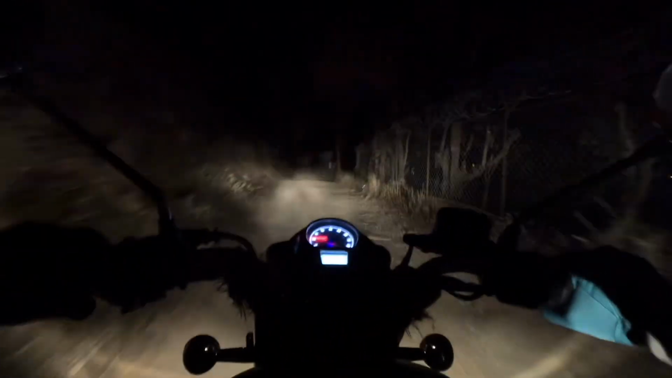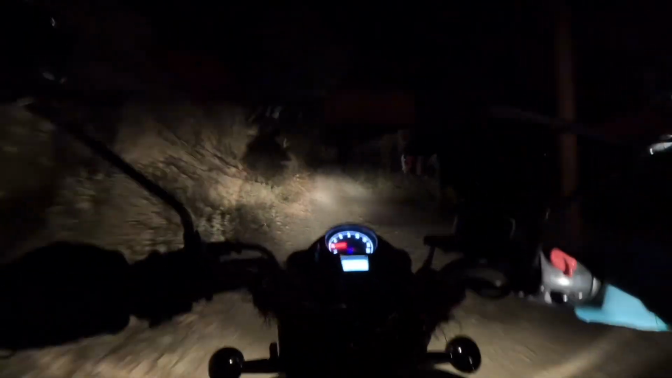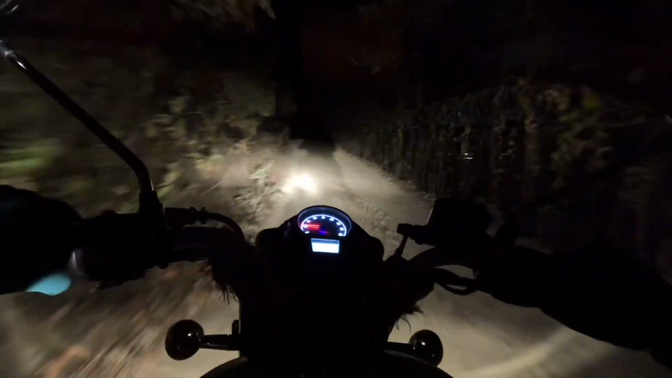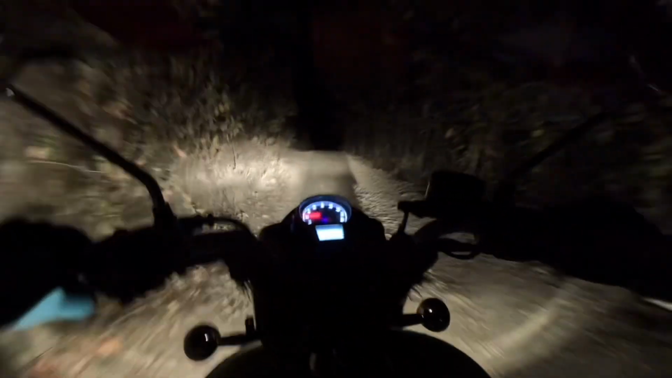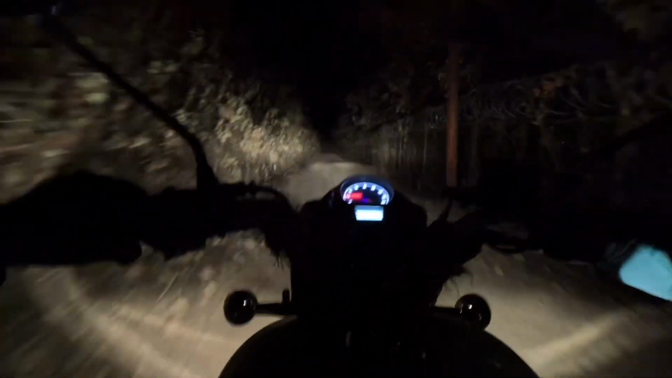We can go, there is a path, but I couldn't see it with the headlight. Maybe like a trail or something to walk on.